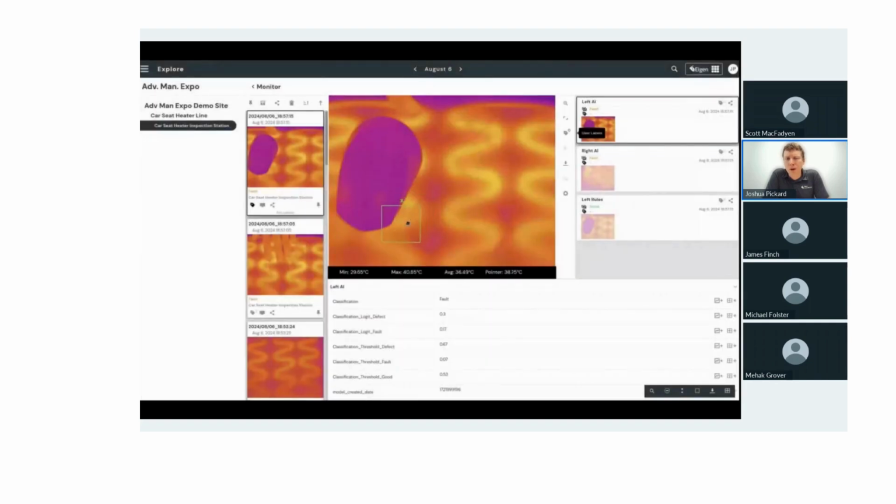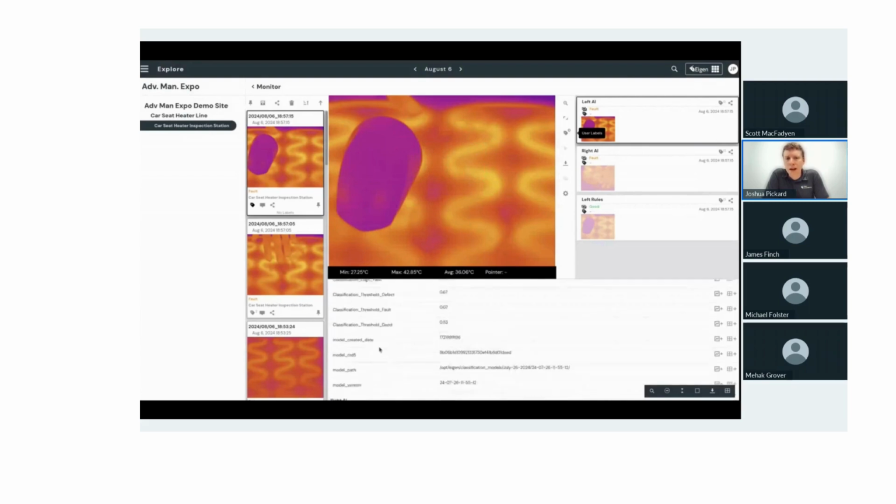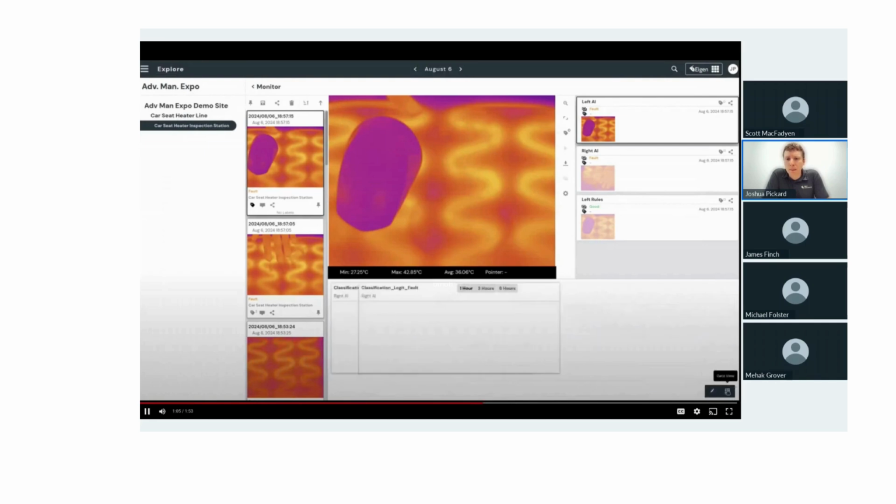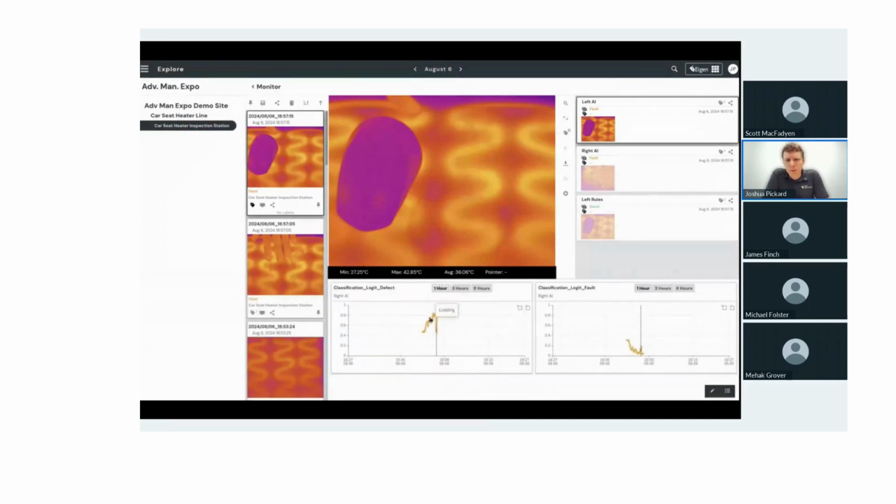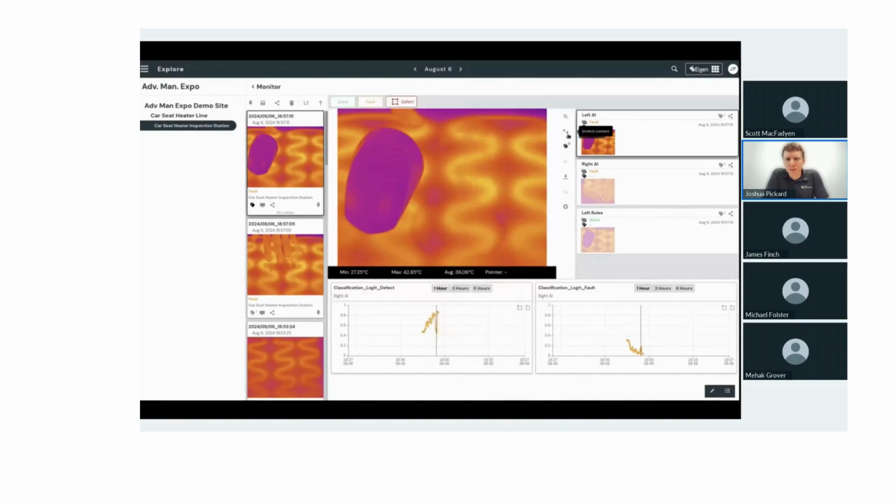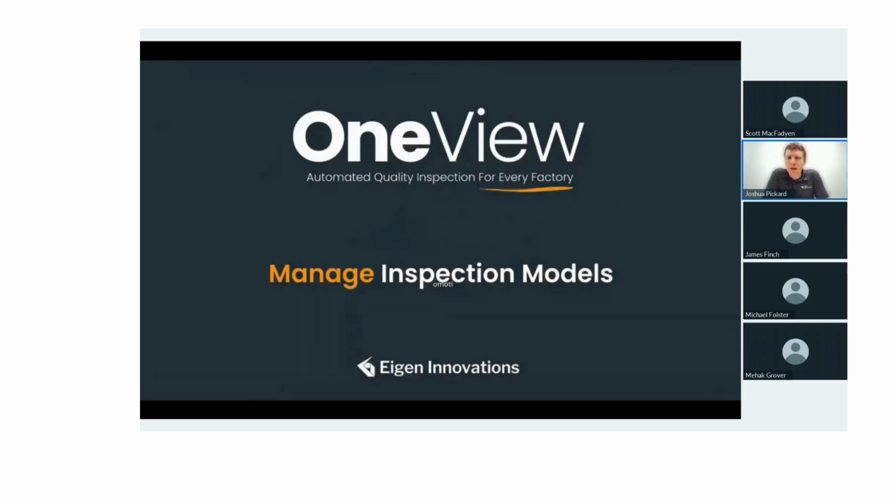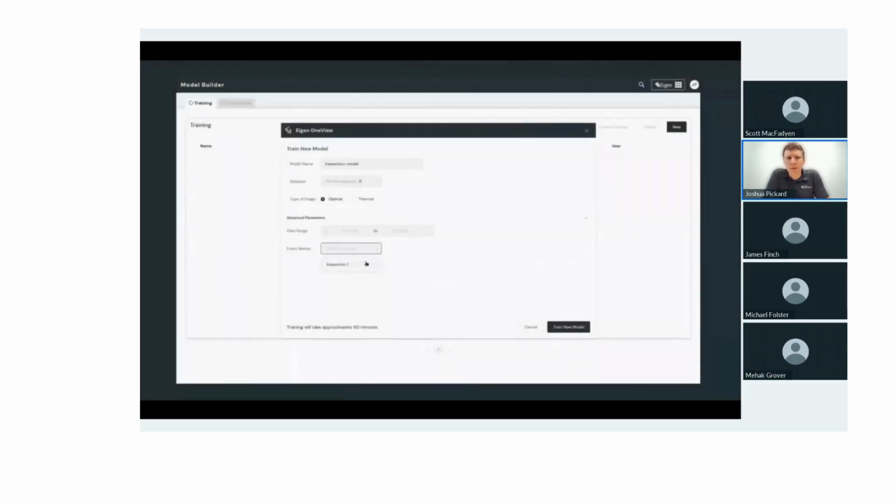Next, we're going to look at our Explore interface. This is really what shows all of the detailed results. We can look at the values within the thermal image for understanding what's going on. We can look at all of the data that gets ingested. We can configure data to show custom plots per user. This gives better explainability of what's going on in order to drive preventative actions. And we can also do all the labeling. So we can label good, fault, and defect for AI model training within that interface.